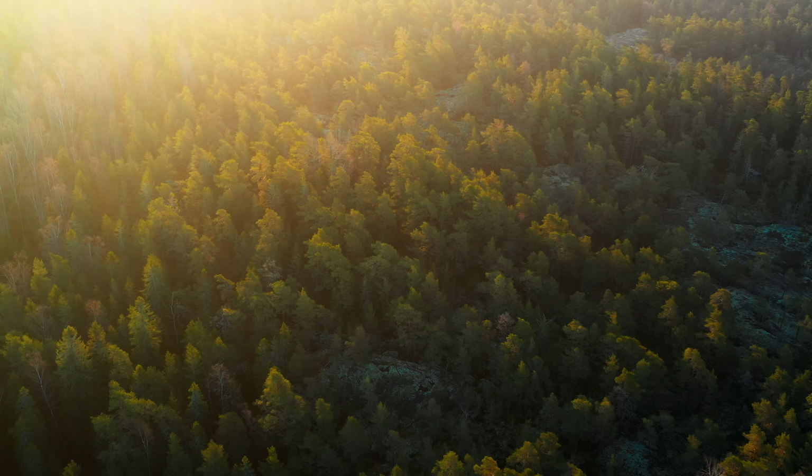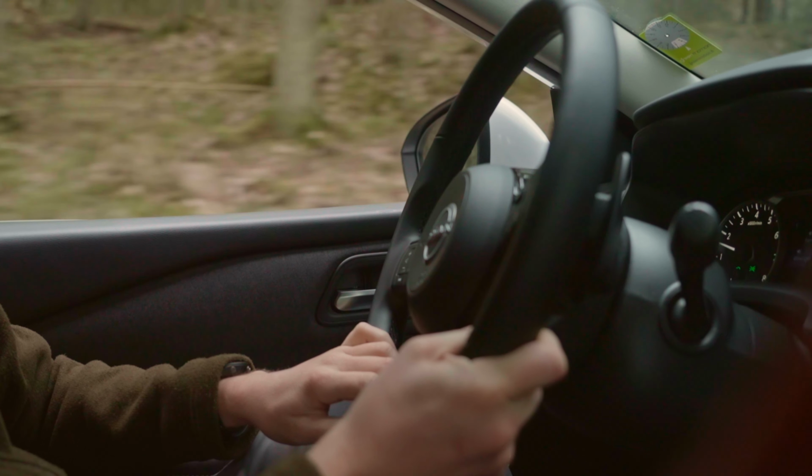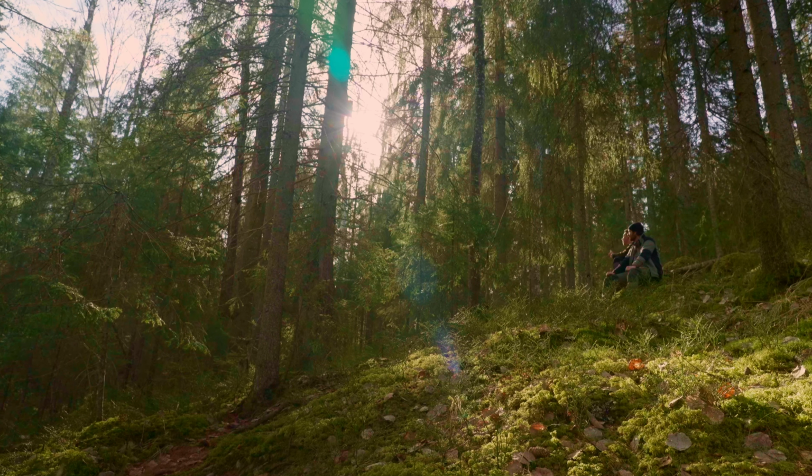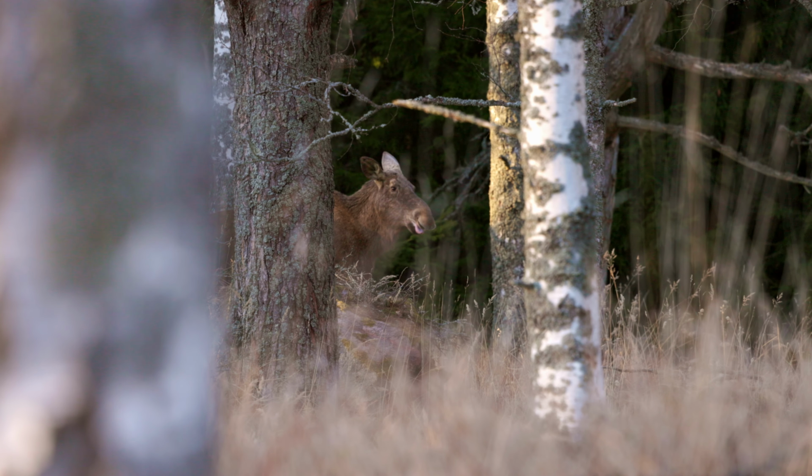With our encounter in the bag, we packed our things, sad to be leaving such a magnificent country. Finland had truly delivered. From elegant cranes to majestic moose to...